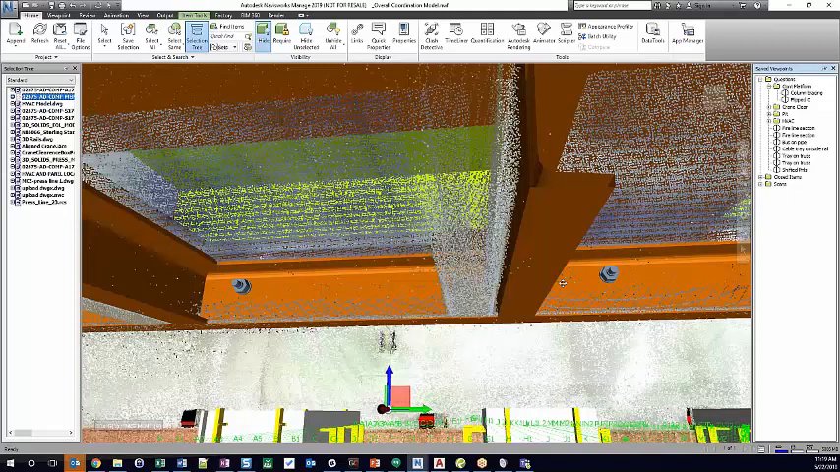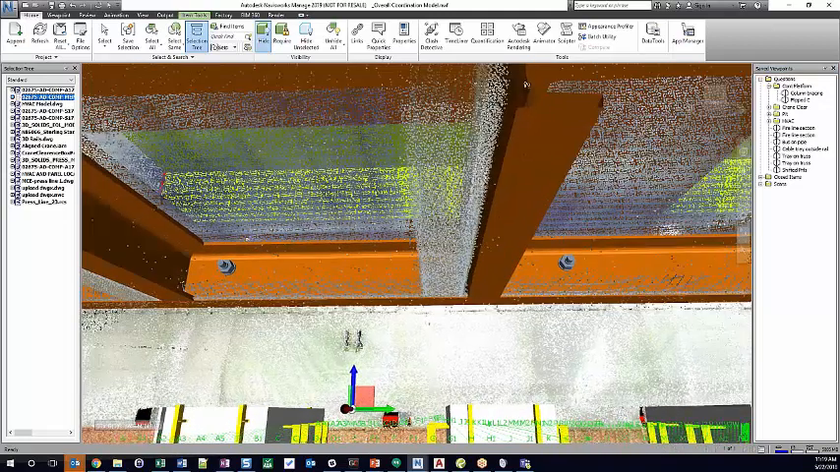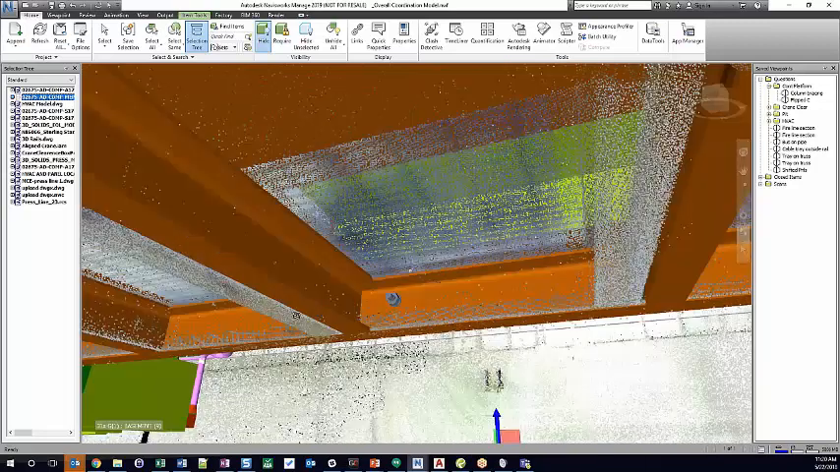Another very common one, and I apologize, some of these are a little hard to see, is a C channel right here that was modeled, an existing C channel, and the person who modeled it just rolled it the wrong way, so the toe is pointing in the incorrect direction. And again, we have a planned opening that's now about 3 inches smaller than expected because all these C channels were put in with the wrong roll on them.